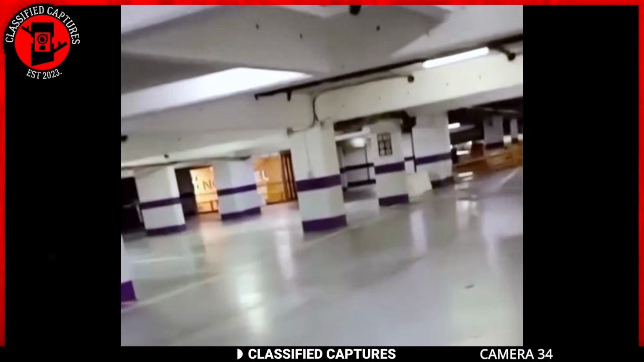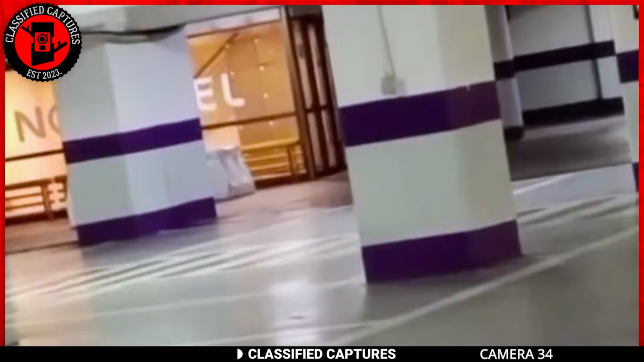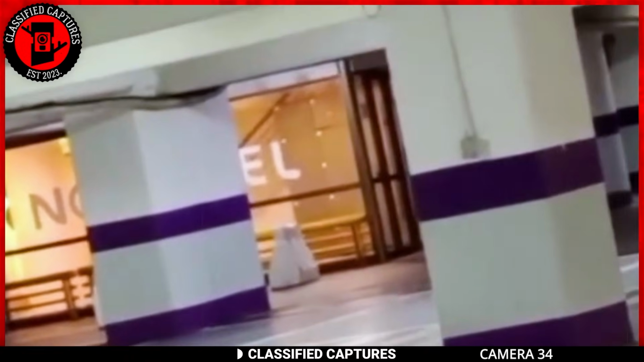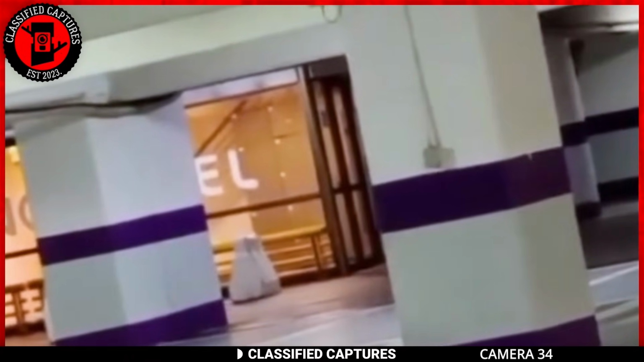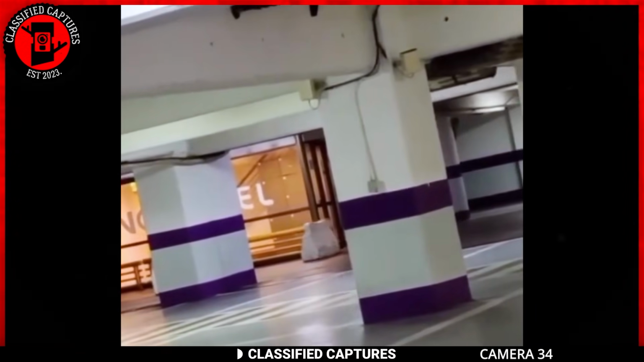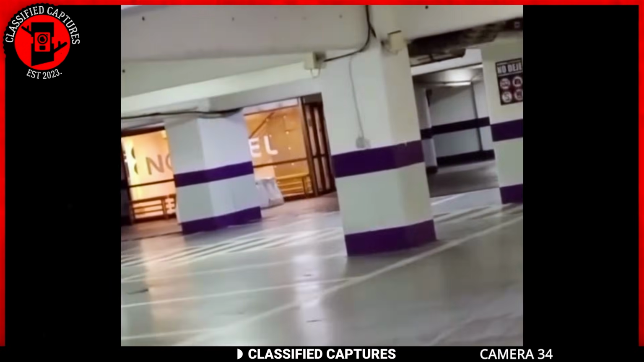Now, if the idea of a zombie apocalypse didn't spook you, maybe this would. Imagine walking through an underground parking lot alone and coming across this, a road divider dragging itself across the floor. Seeing it reminds me of the video games where ghosts hide in everyday furniture and items to avoid detection.